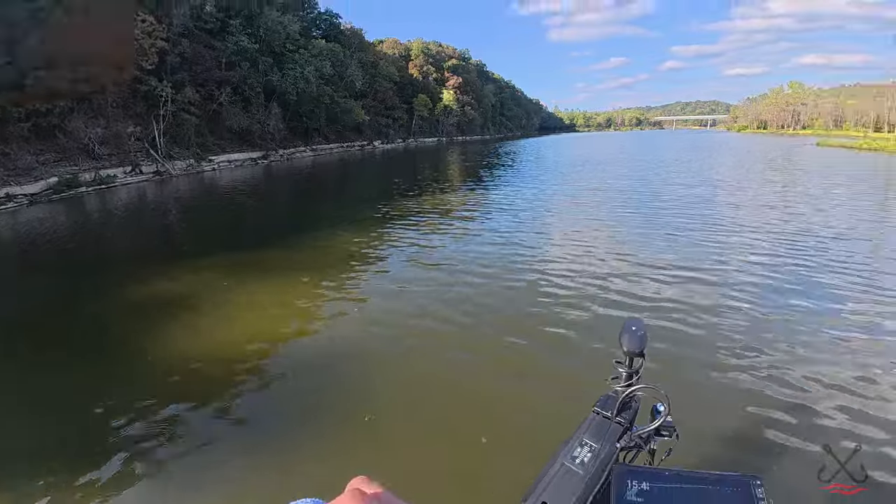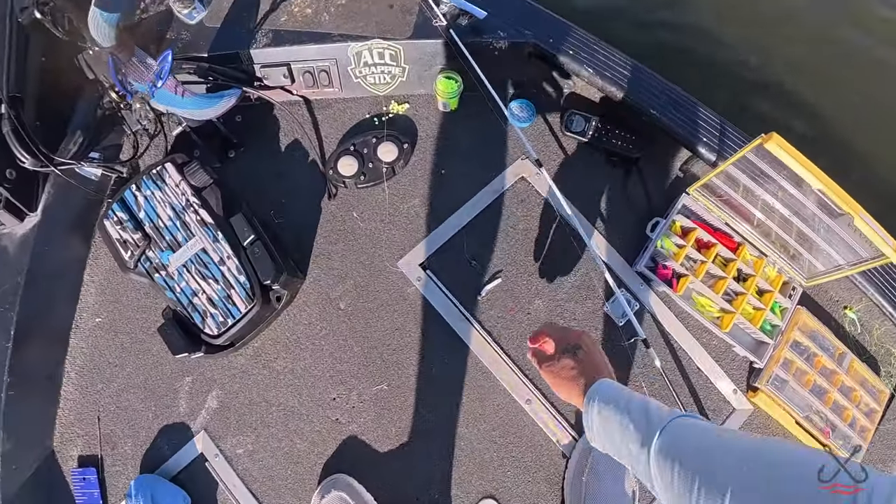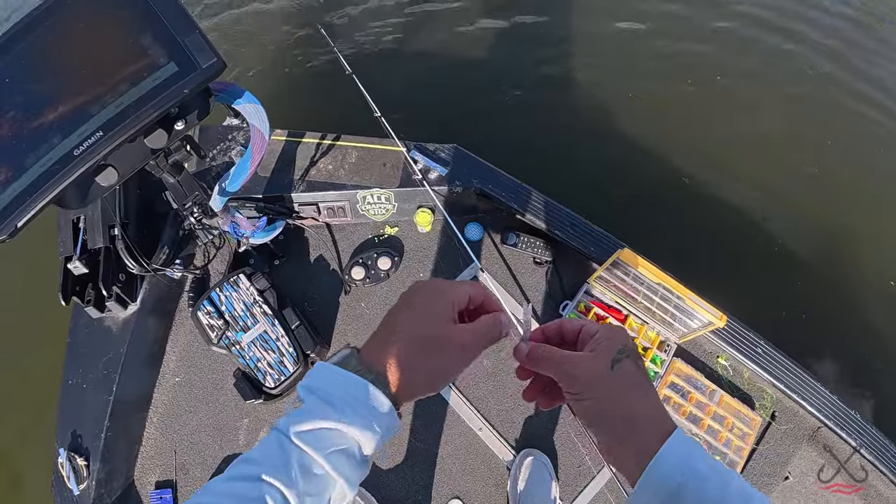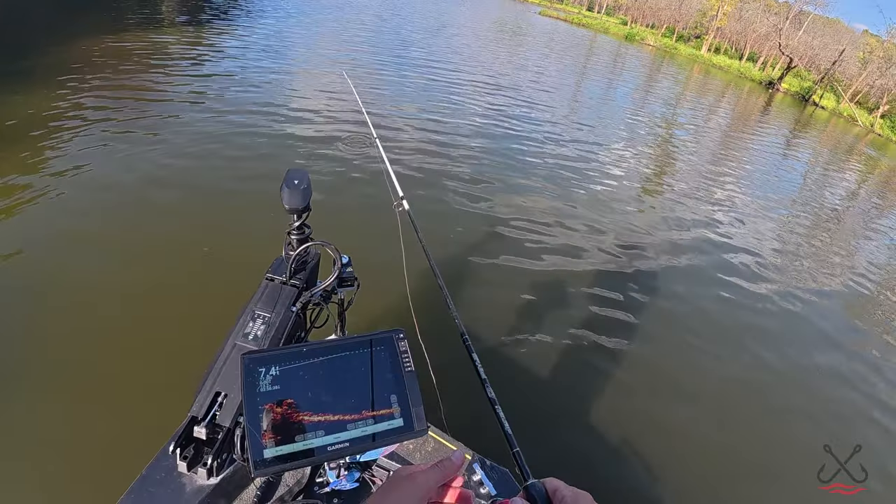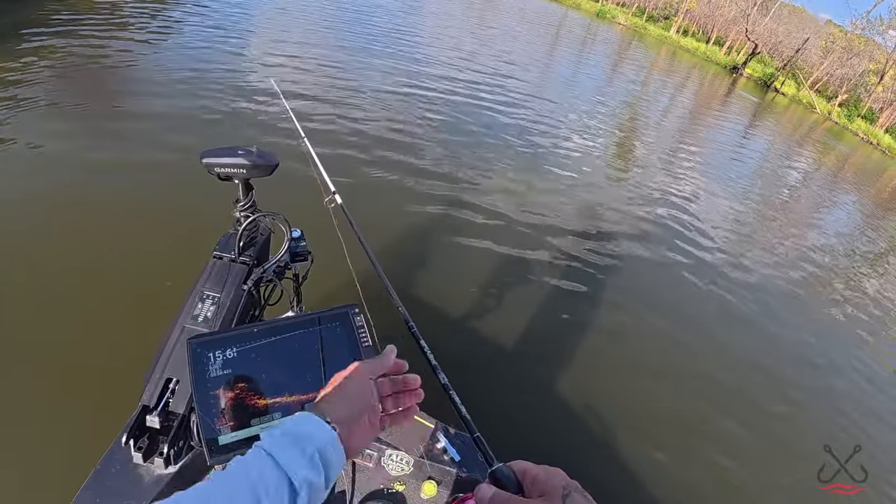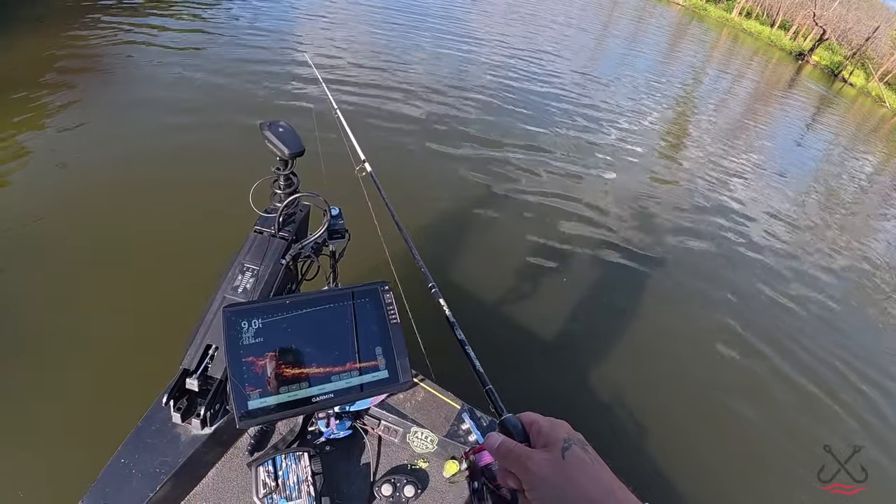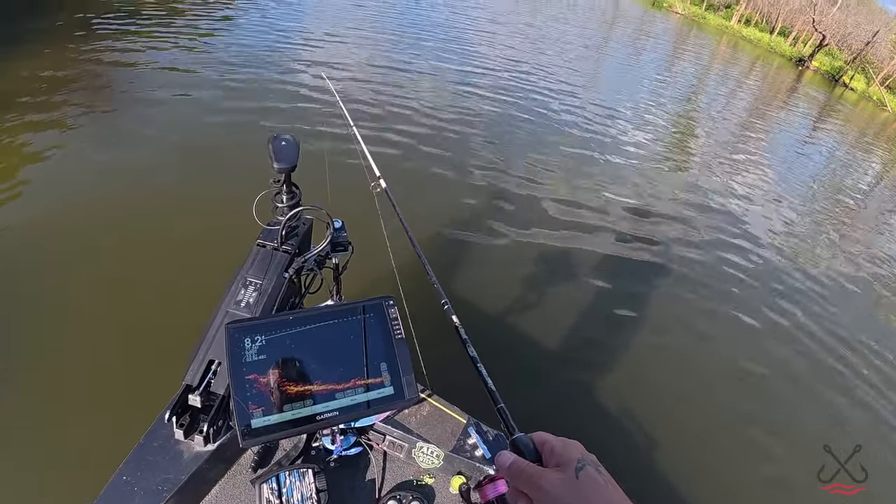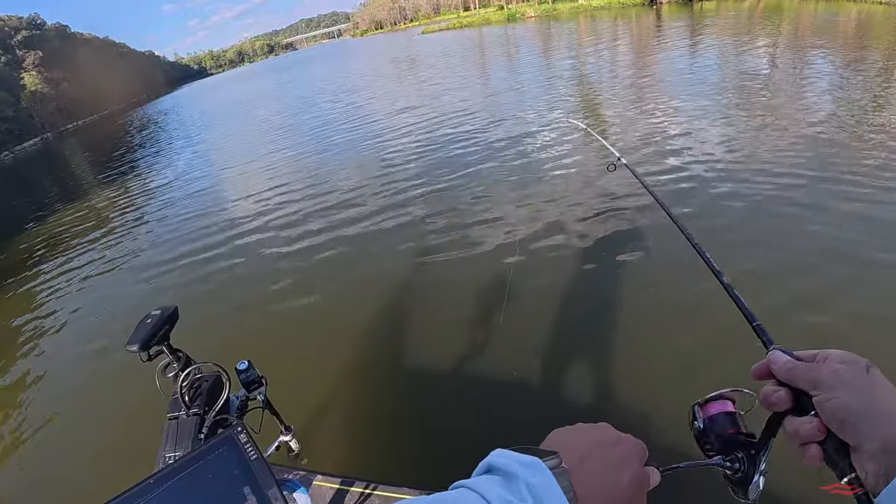You know, when you catch them like this, it's hard to leave. It's real hard to leave. I got one right there. Just as soon as it made contact, even with the bottom.